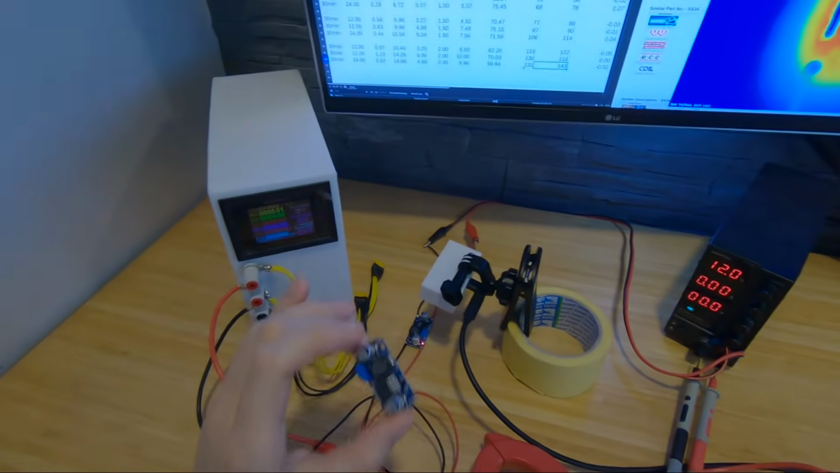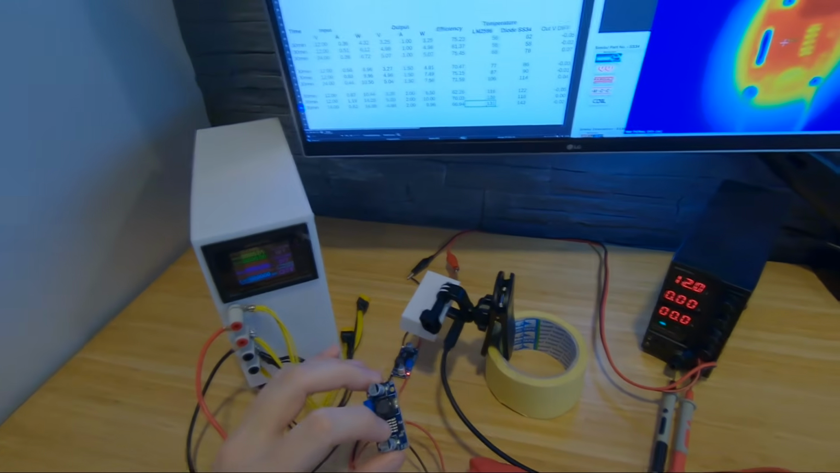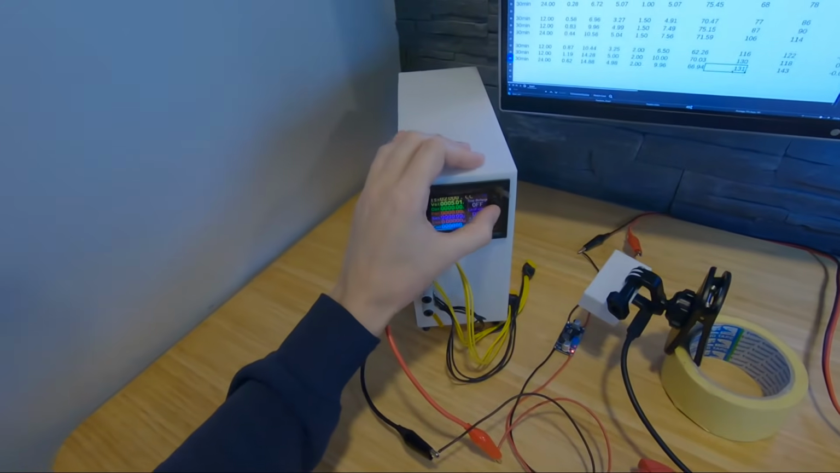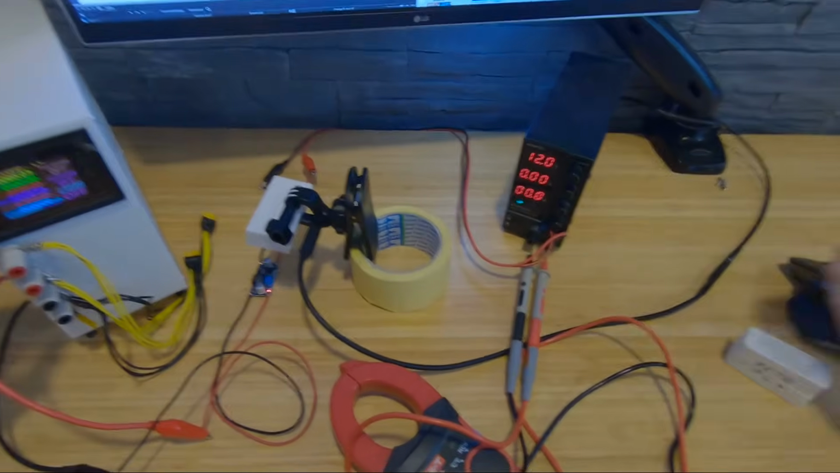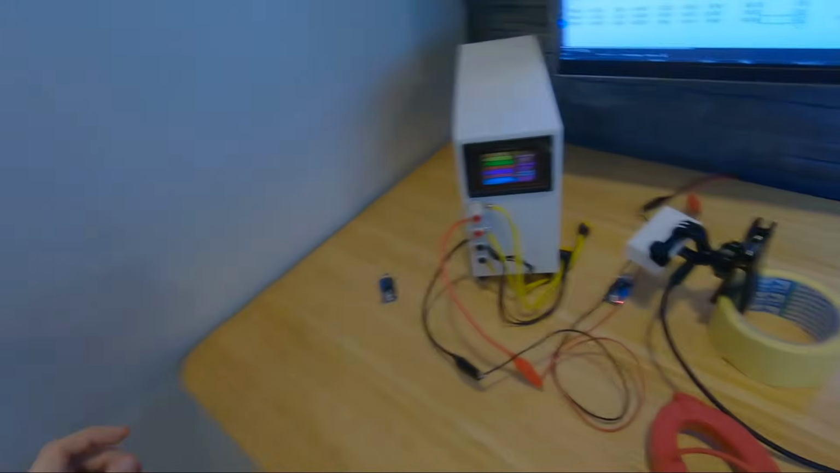I know the converter, yeah, it can take 150, and we're only at 131. But no, I don't have safety gear if that blows up. No. Let me just show you real fast. So 12 volt in, 5 volt out, and on 3 amps.